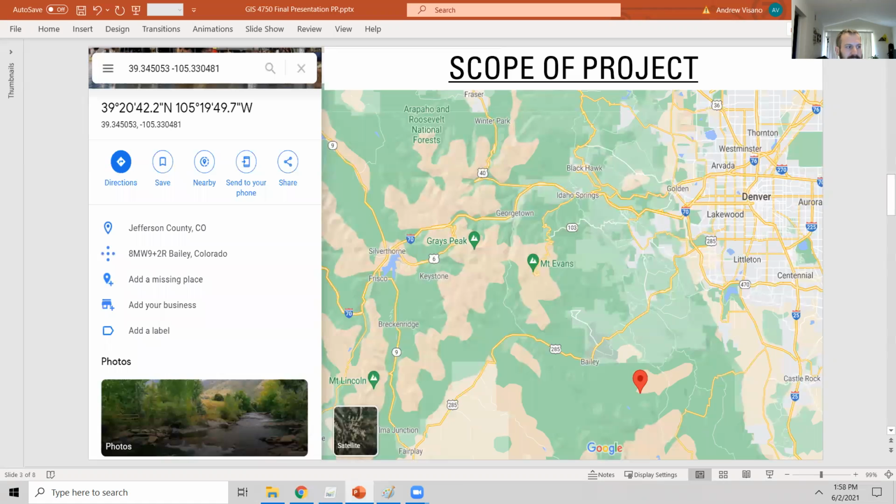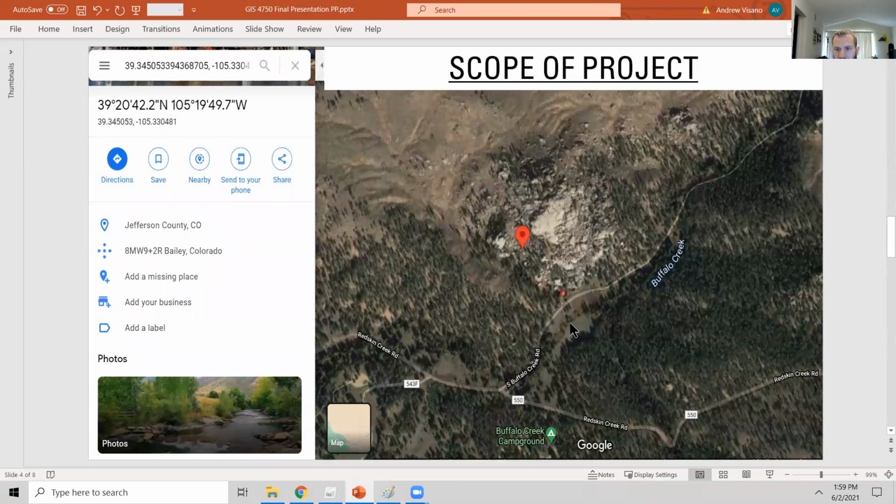I came across a very interesting rock formation. Here it's zoomed in about the most that I could with Google imagery, but you can get an idea of where the formation is. It's near this Buffalo Creek campground.